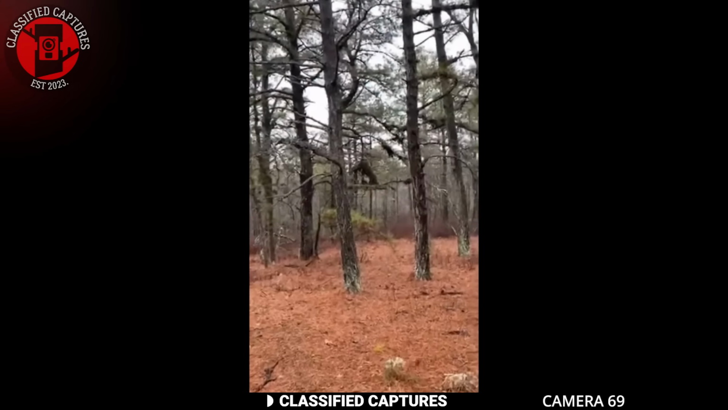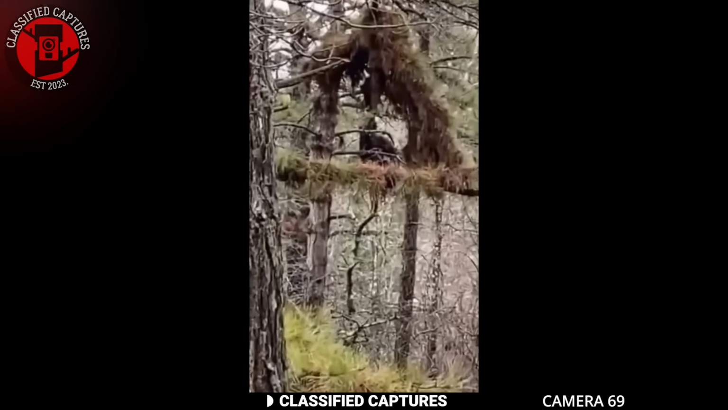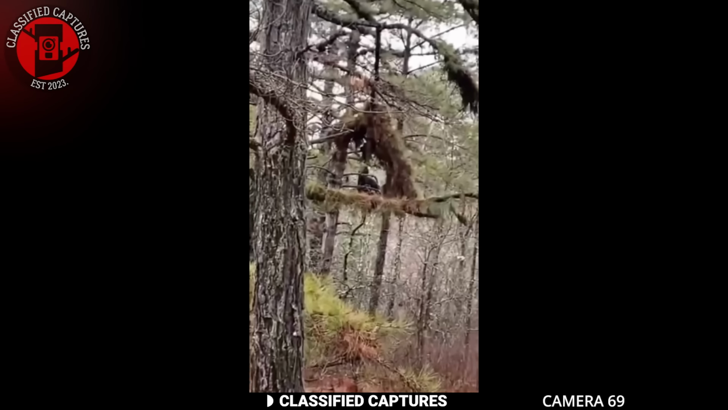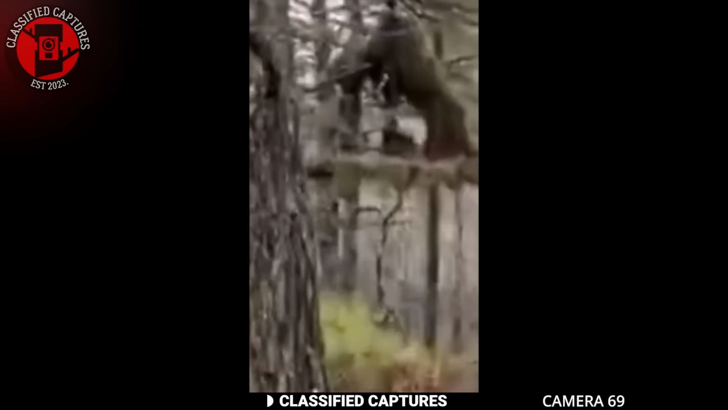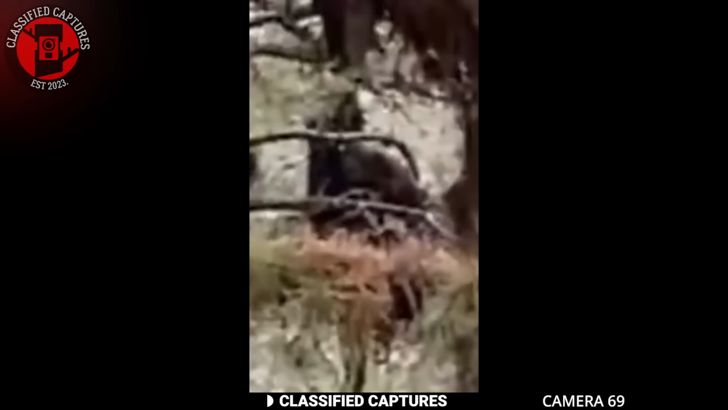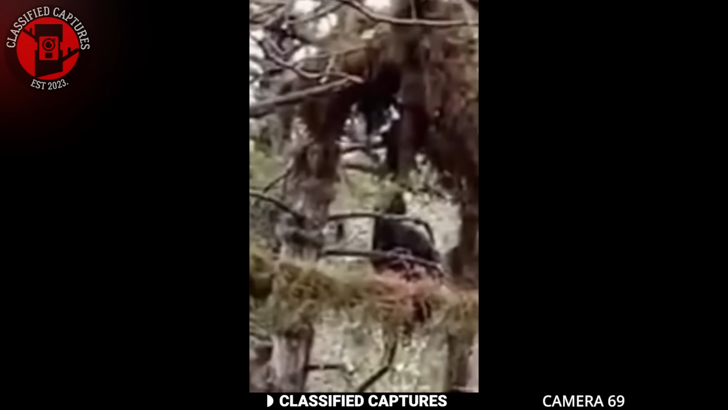A subscriber sent us some truly intriguing footage. While exploring the woods, they stumbled upon a bizarre sight nestled among the trees, a triangular-shaped structure with a silhouette of something sitting inside. The footage is pretty shaky, making it hard to make out the details. The dim light filtering through the canopy adds an eerie atmosphere, amplifying the sense of mystery.